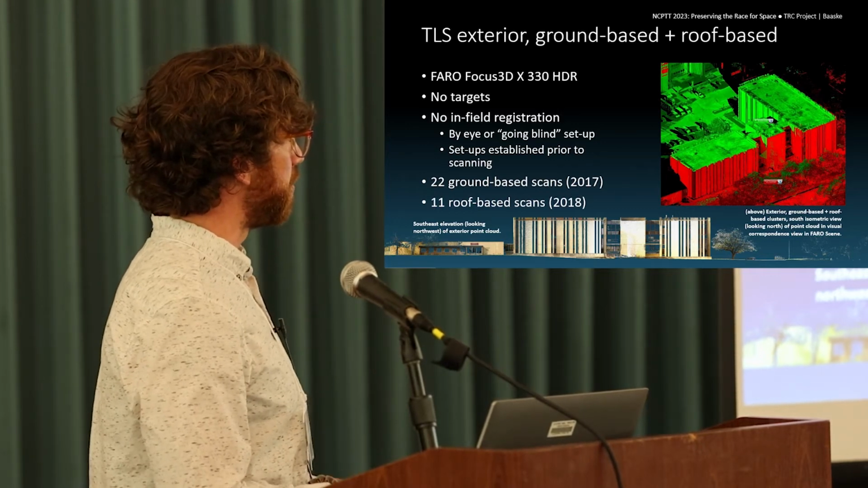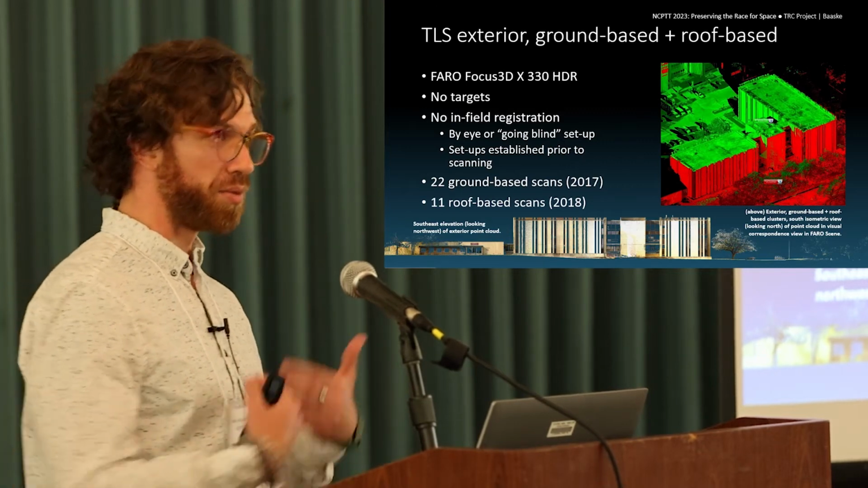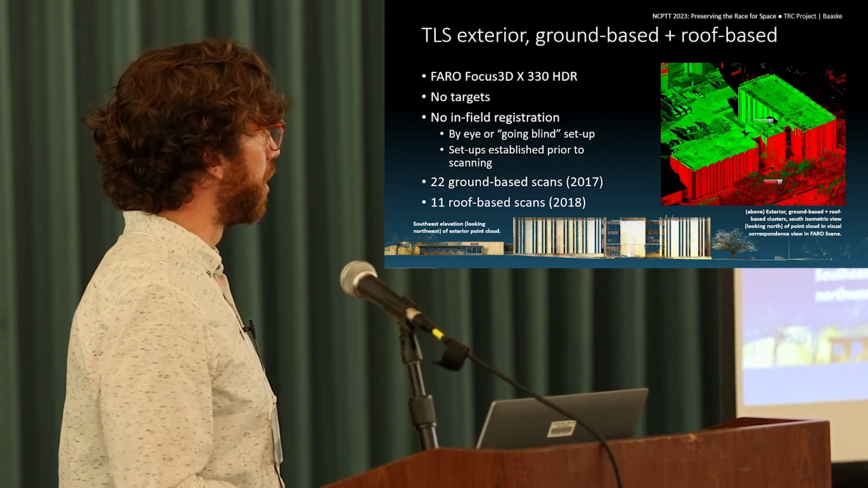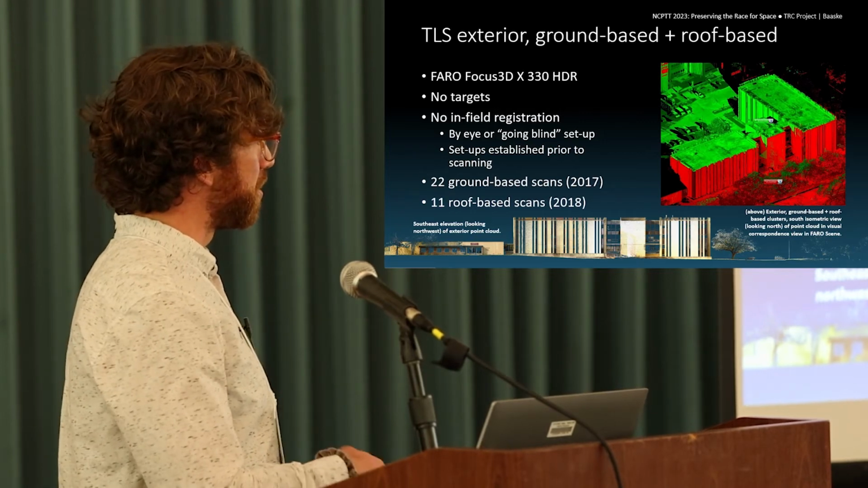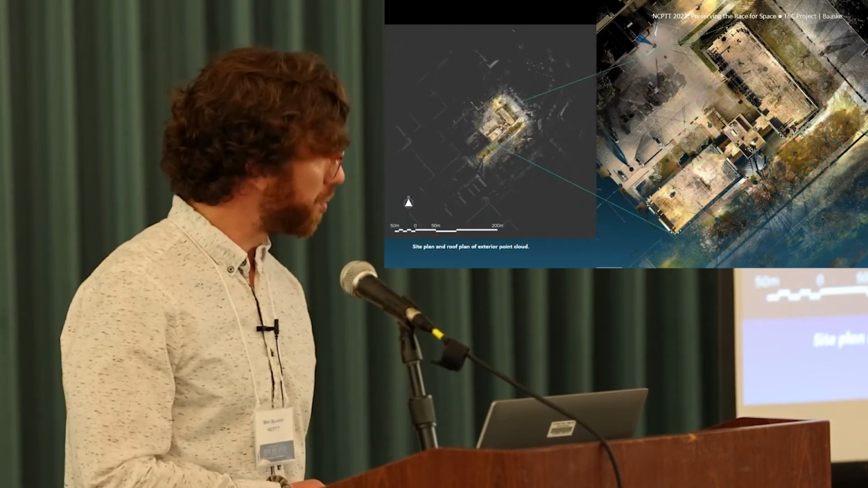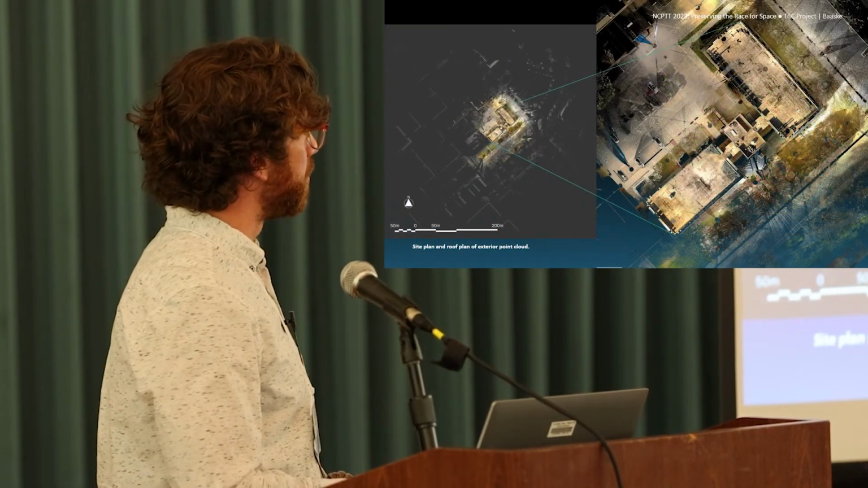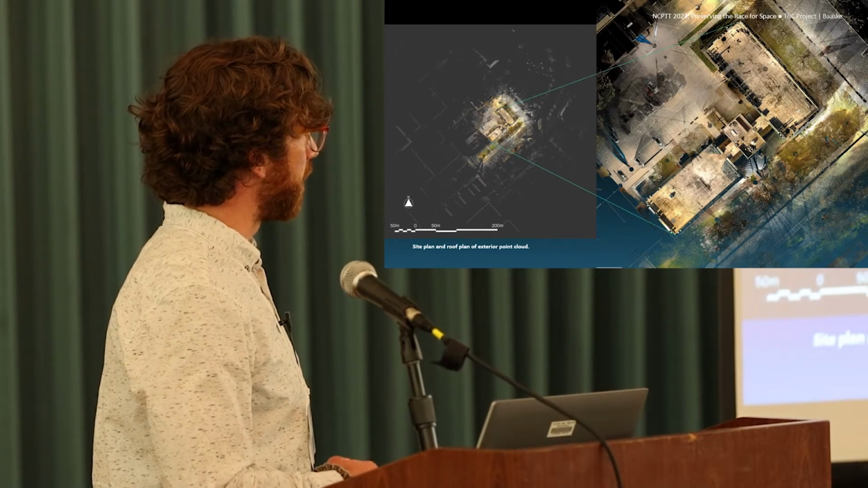So we're not doing in-field registration and using no targets, so we're kind of doing everything by eye and then finding out later, when we return, what those outputs give us. And these are some of those outputs. So we're getting good coverage between the two. We can see some of the detailing here and also how far we're getting.